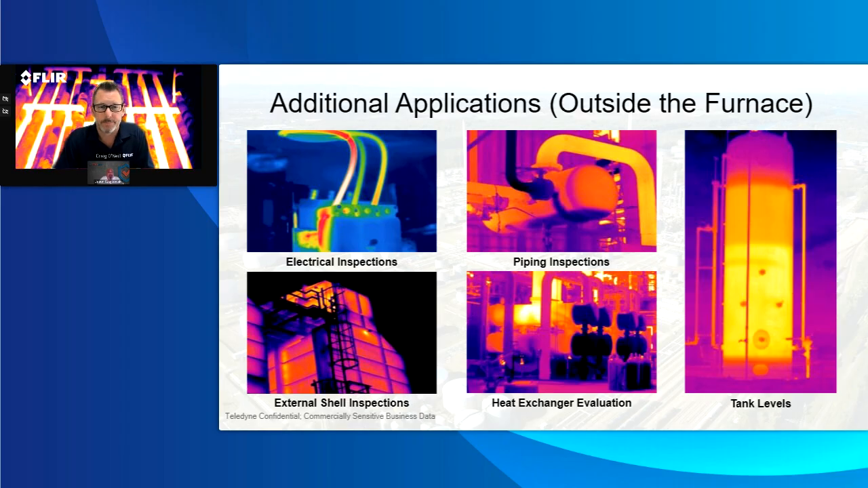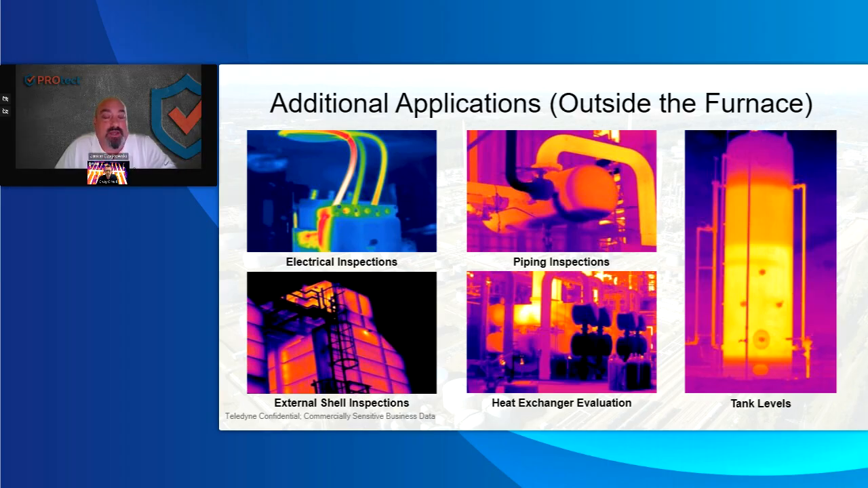So at ProTech, we do about everything. We do electrical inspections, piping inspections, tank level indicators. And like I said, we give the customer the opportunity: hey, which color palette would you like? How would you like this? Externally, shell inspections, refractory-lined, high temperature equipment. The cameras we're using now are 640 by 320, and the resolution is just absolutely incredible. Even with the tank level indicators, you could see sludge, vapor, some sand accumulation. We've actually seen some of that. Heat exchangers, you can actually see if heat exchangers are working.